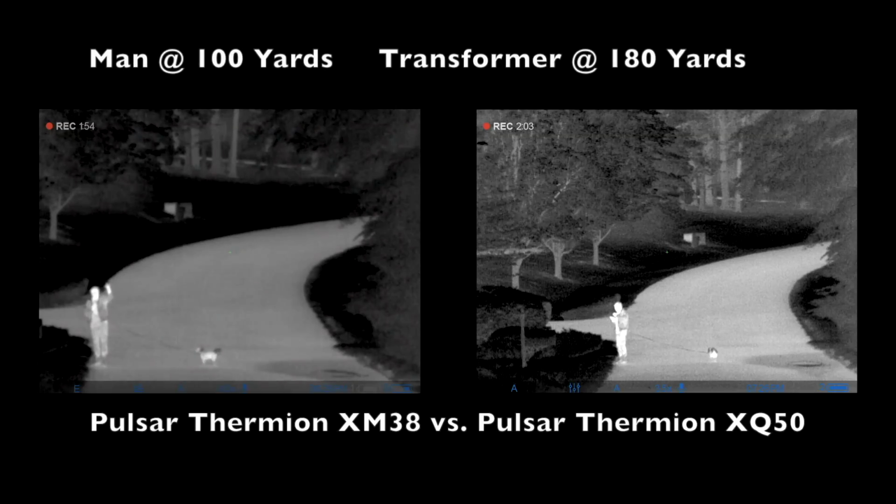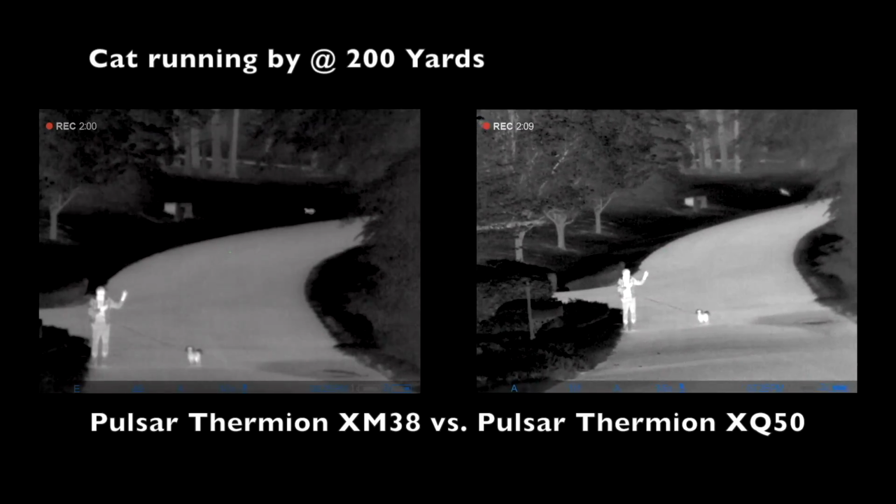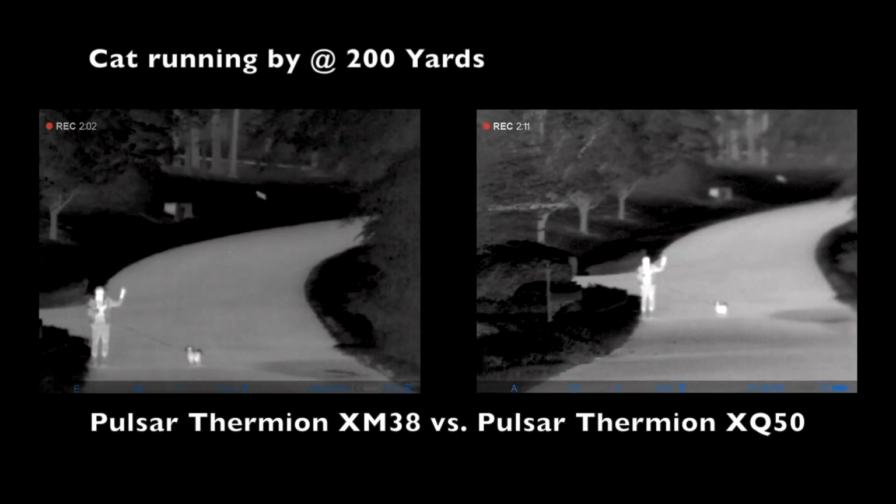The comparison between the Pulsar Thermion XM38 at 4 power and the Pulsar Thermion XQ50 at 3.5 power.